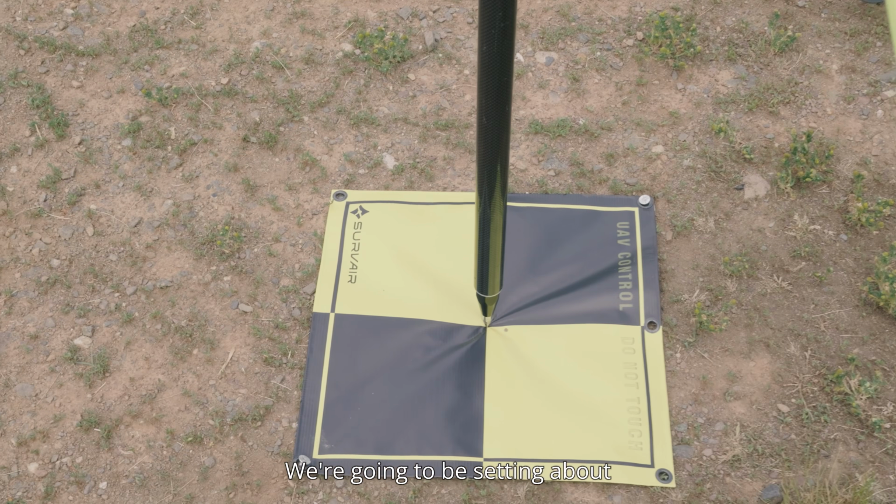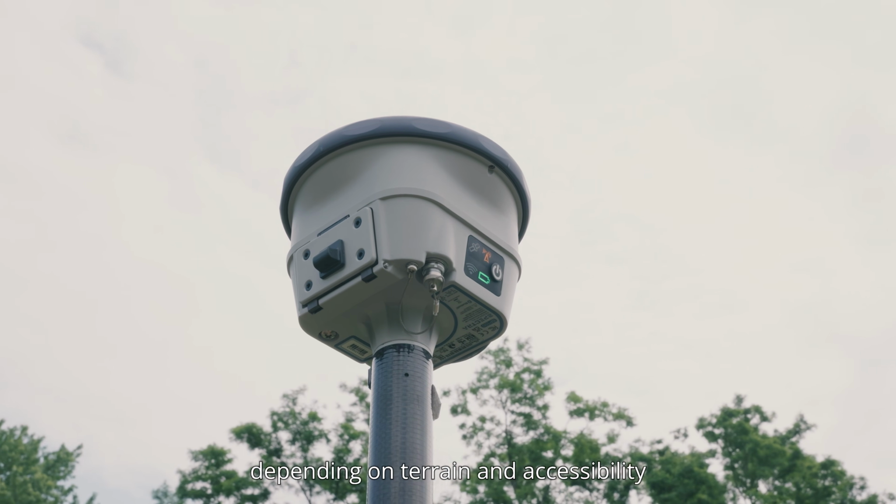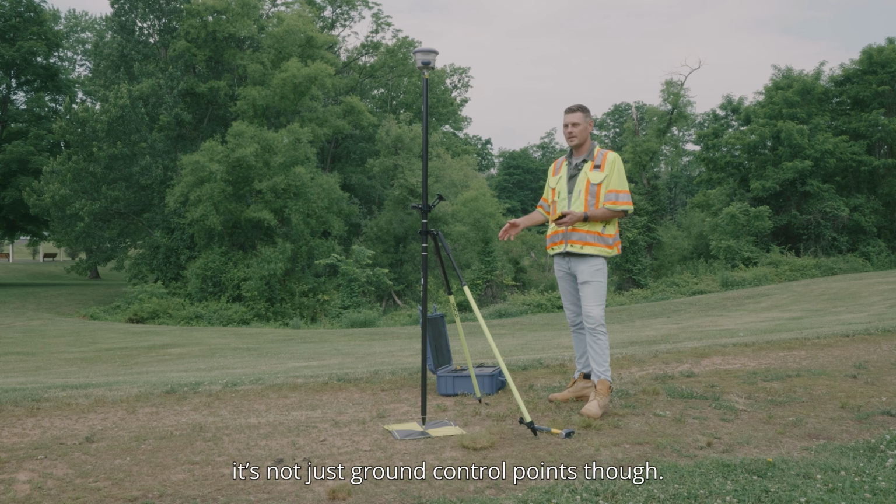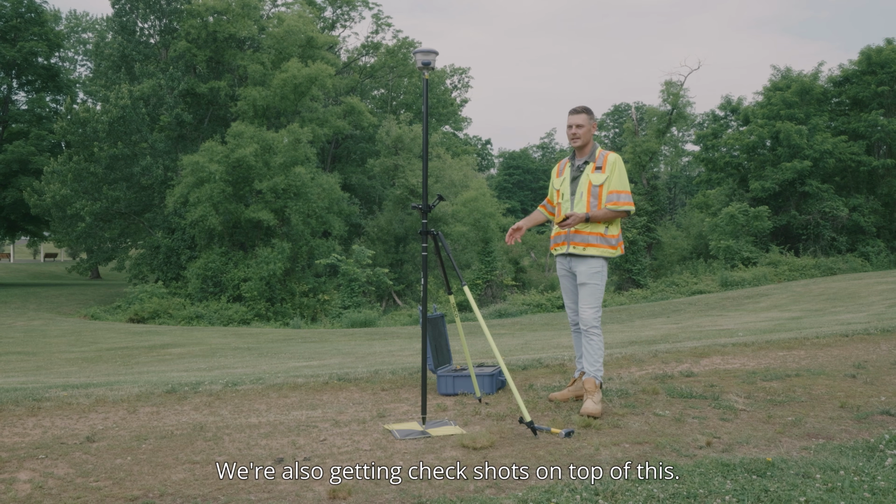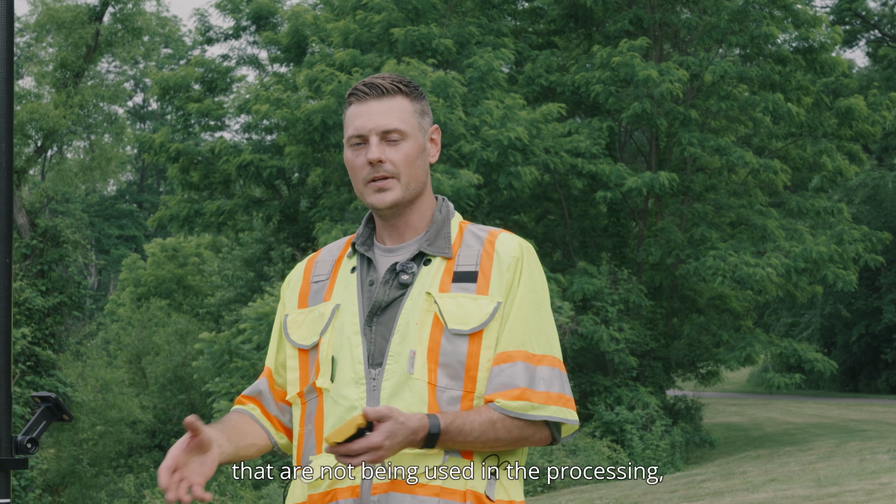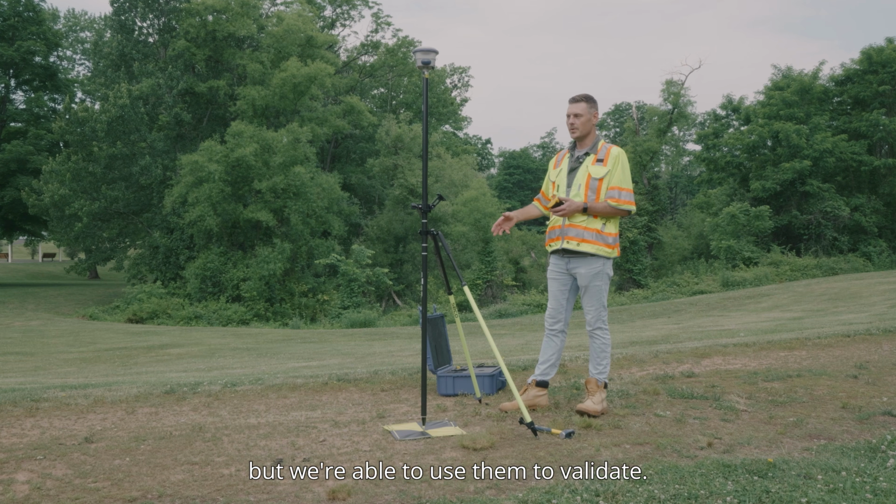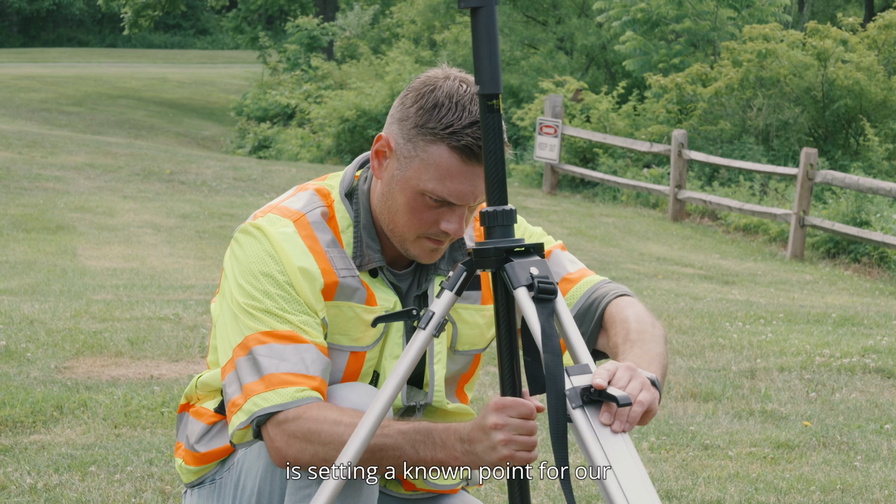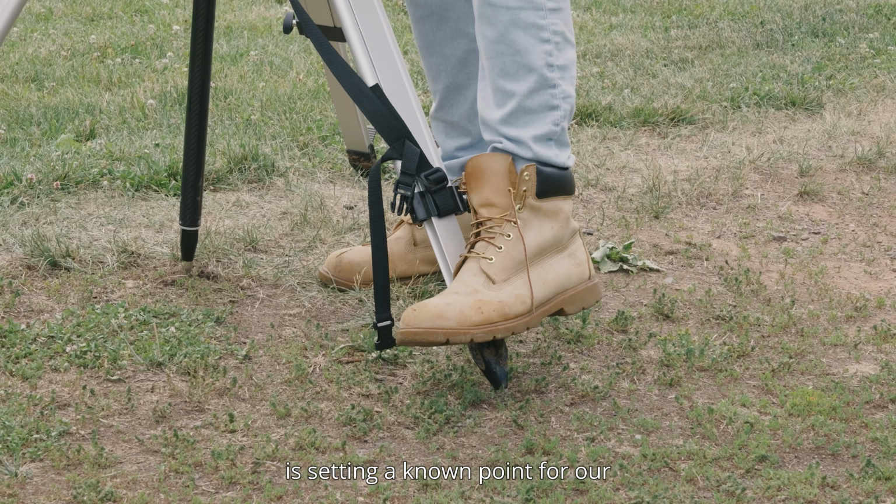We're going to be setting about 7 to 9 of these throughout the site, depending on terrain and accessibility and that type of thing. It's not just ground control points though, we're also getting check shots on top of this. So these are points that are not being used in the processing, but we're able to use them to validate all the information afterwards.